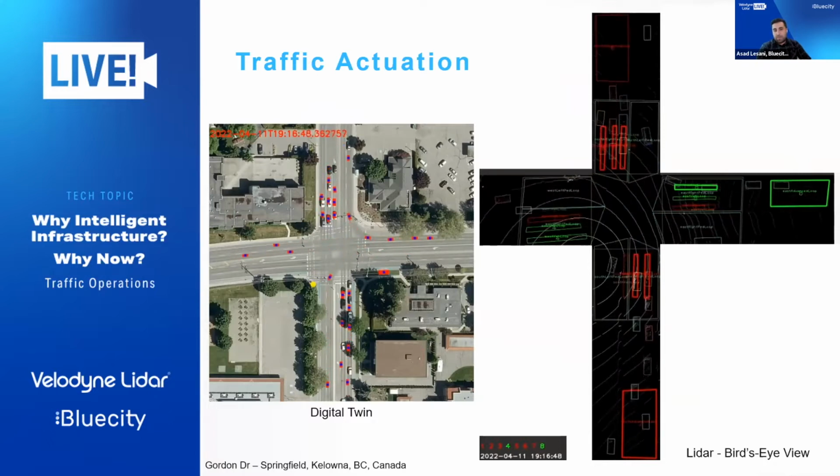But even for more advanced analytics that we're providing, such as signal performance measures, we need to read the signal timing plan. So the way our system works is, every 100 milliseconds we are reading the current signal timing plan from the controller, and we're bringing it into our analytics. That's why in that demo you see we have different colors assigned to those virtual loops, because we know which phase is green in real time, which one is red. And on the left side, you see a digital representation of the intersection.